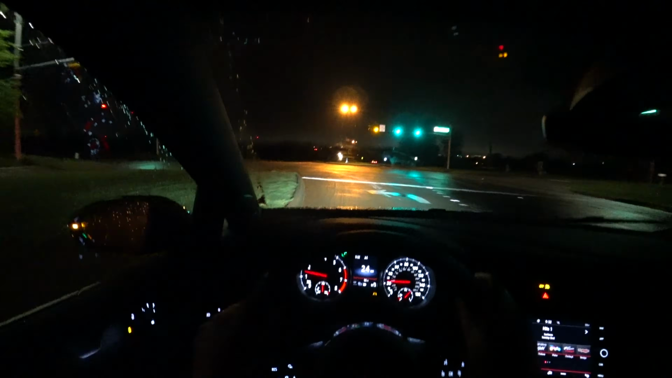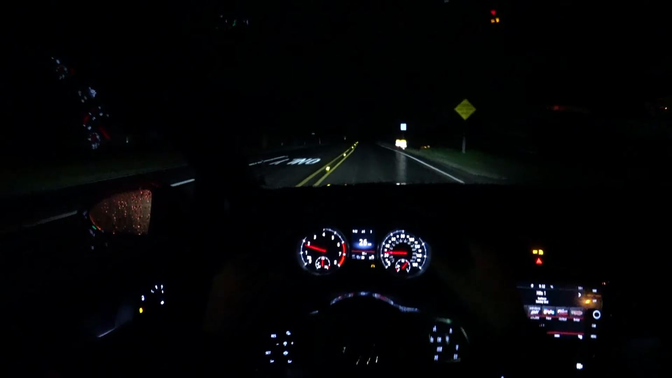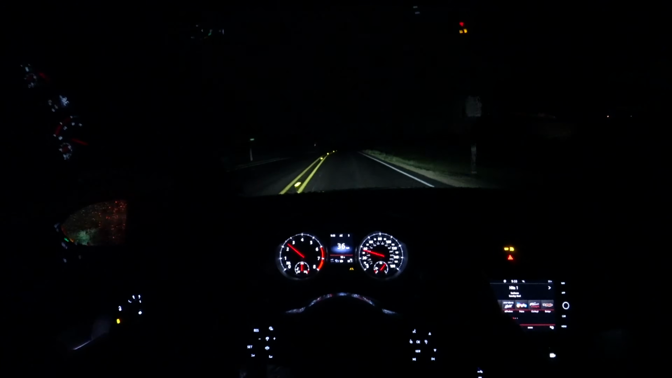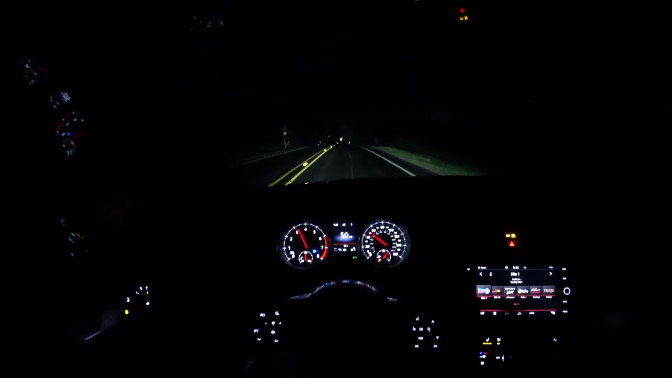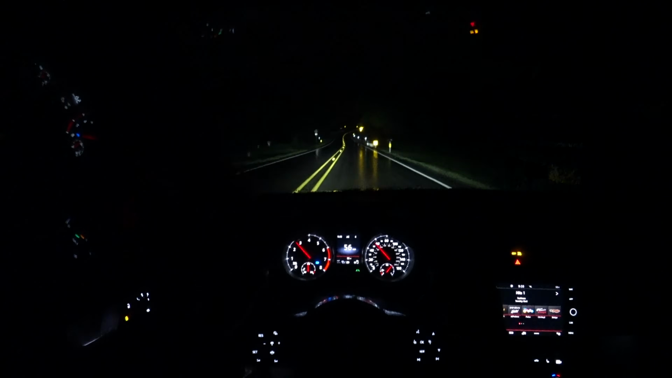Now we're just about to get on a dark road here with the Golf, where we can really see how well these do. And even at higher speeds, you've got the cornering light. So that's great, that's very welcome. I've got the automatic high beams on as well. And those just turned on. They do a nice job.